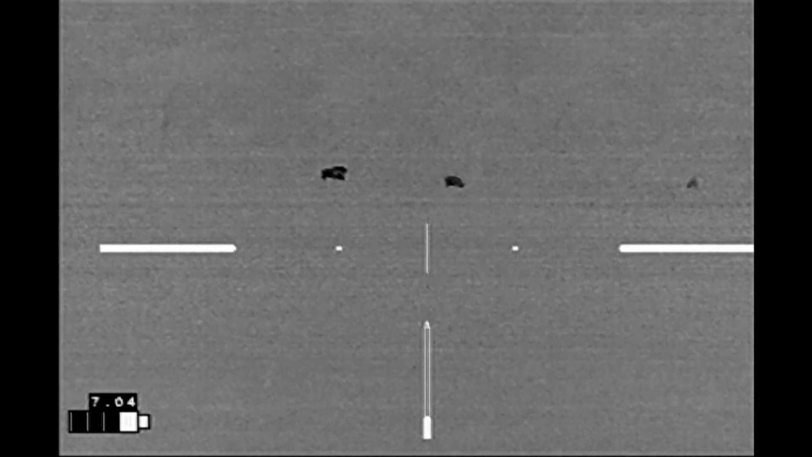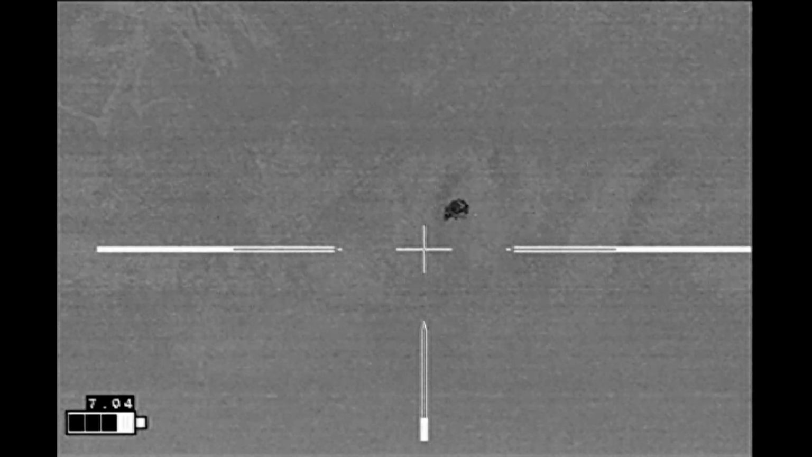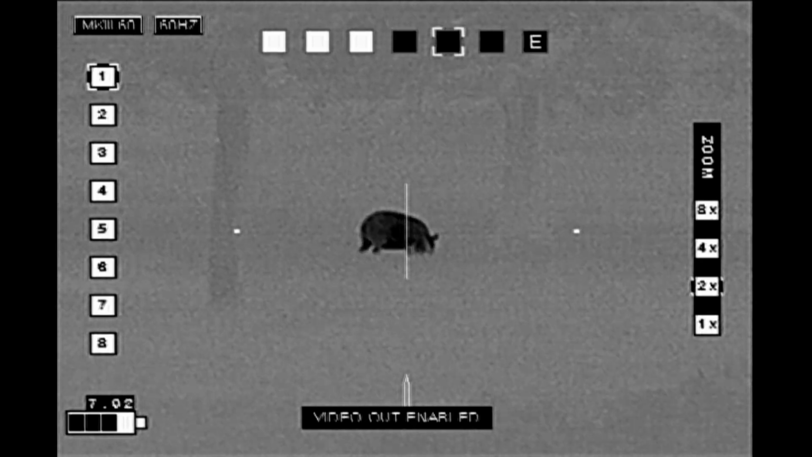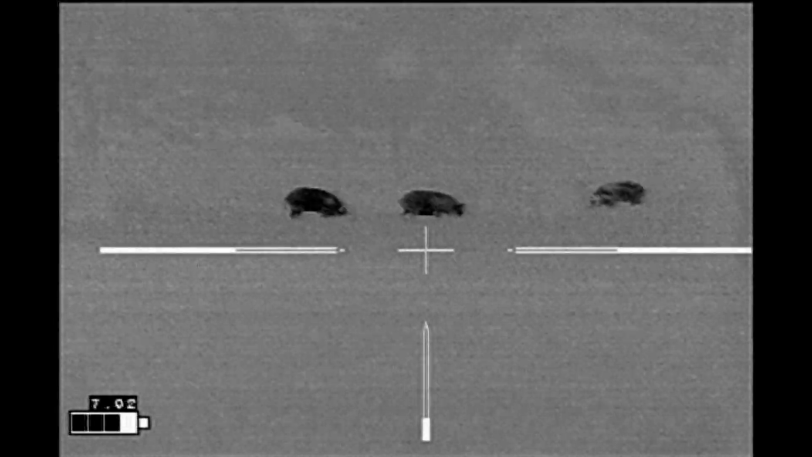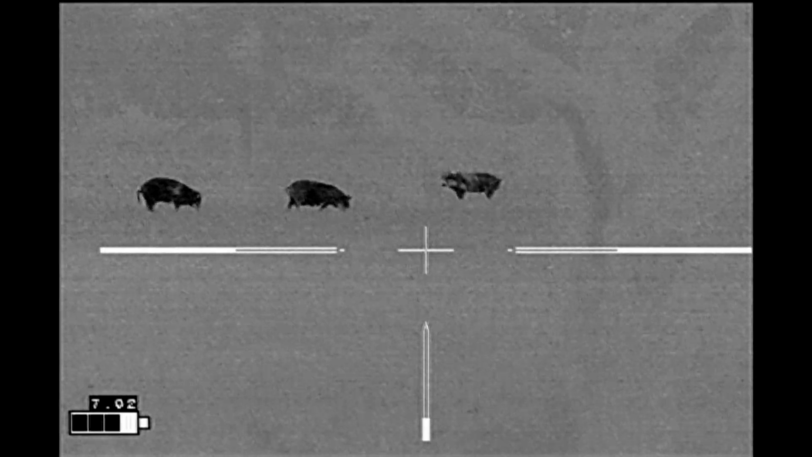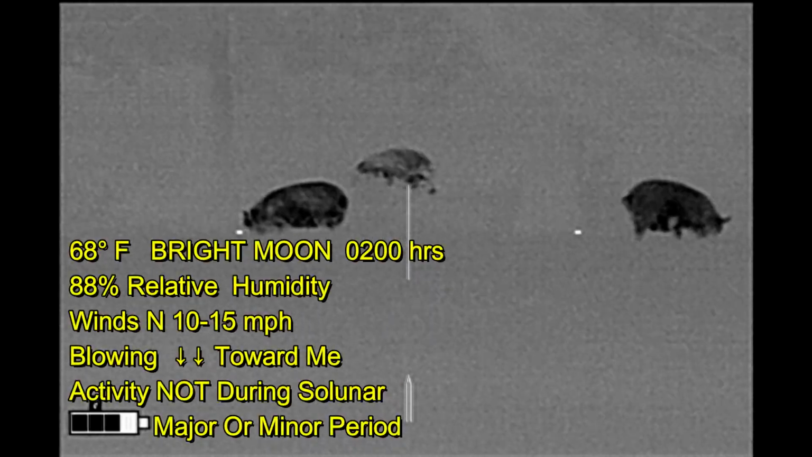Got 4 hogs in the field. So here I've made my way halfway through the stalk. Again, it's a very bright moon out. I'm trying to hug the vegetation to cover my approach. At this point I've moved in a position where the wind is blowing towards me.